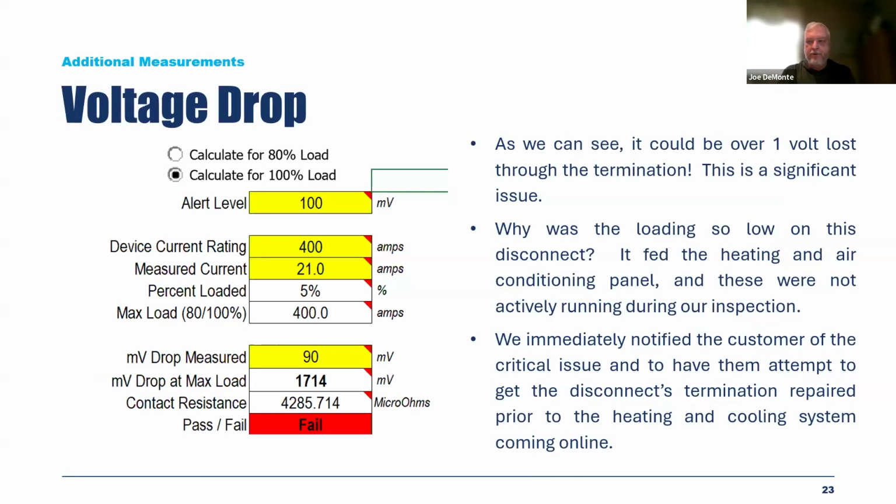It would have been missed if you were doing this with temperature only. And I know I'm very close. I had a couple minutes left, but it's a large topic. I tried to cover what I could in about 20 minutes to give you guys some understanding that there's more to electrical thermography than just infrared and temperatures.